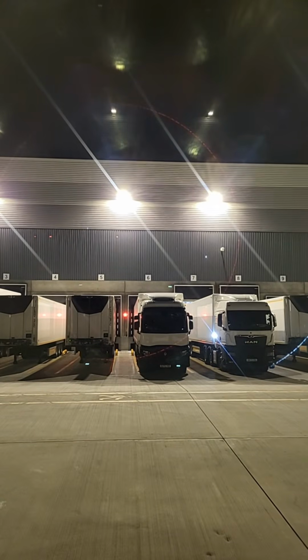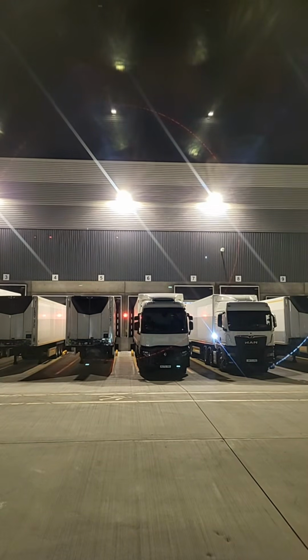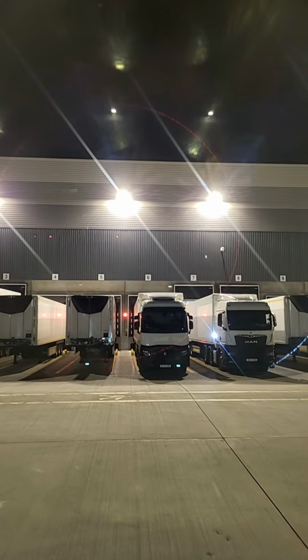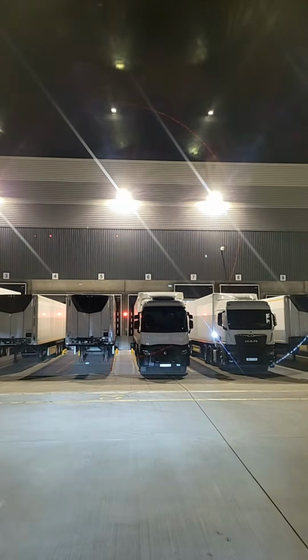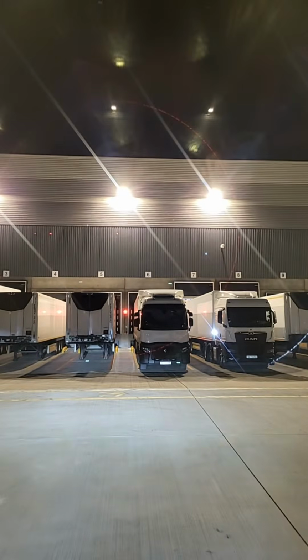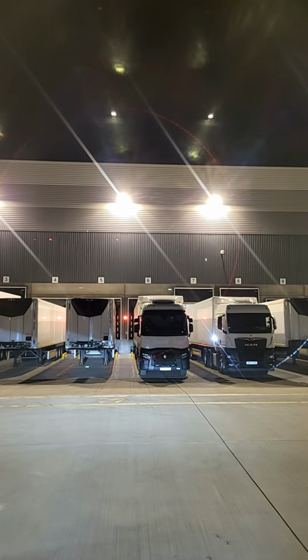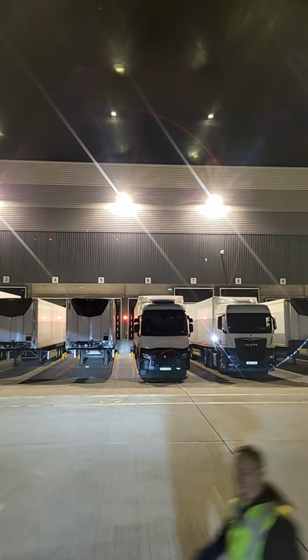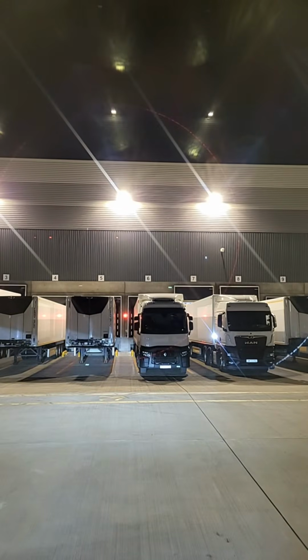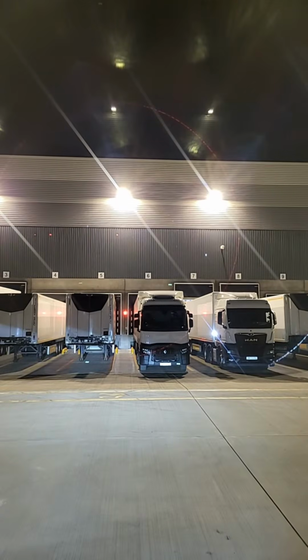And I think I've set everything up the way it needs to be for me to leave. Yeah, I think it's all good. So I've got a good night drive tonight. I'm going to Northampton, which is about 3 hours drive away. From Northampton, I go to Basingstoke, and then Basingstoke back to Avonmouth.